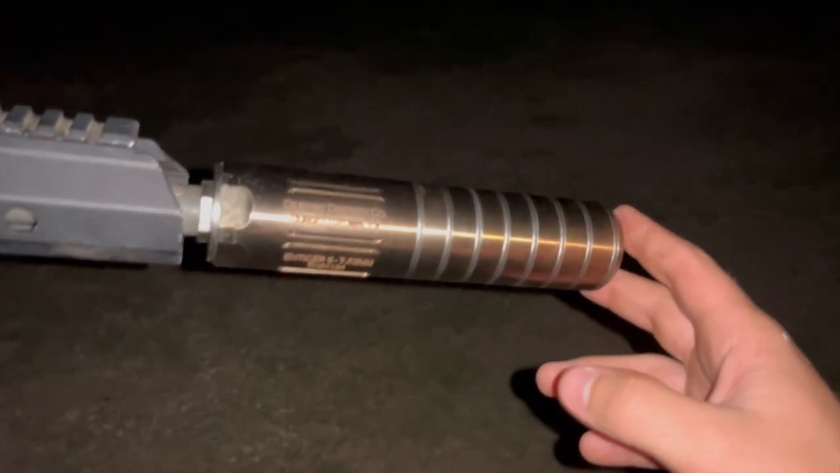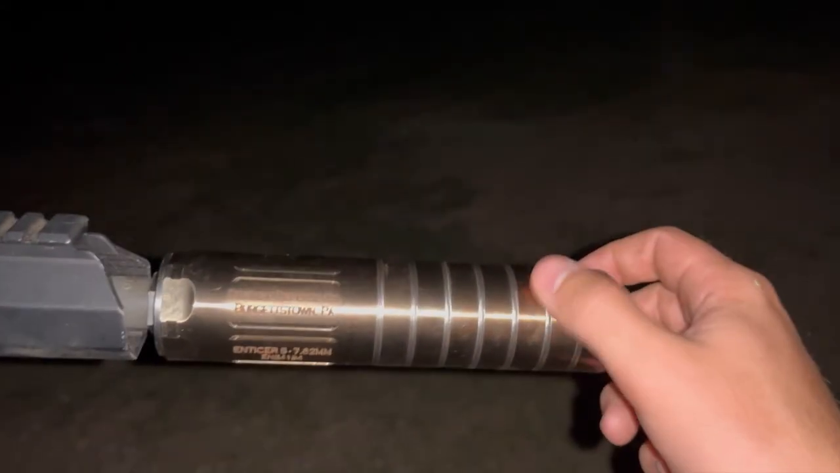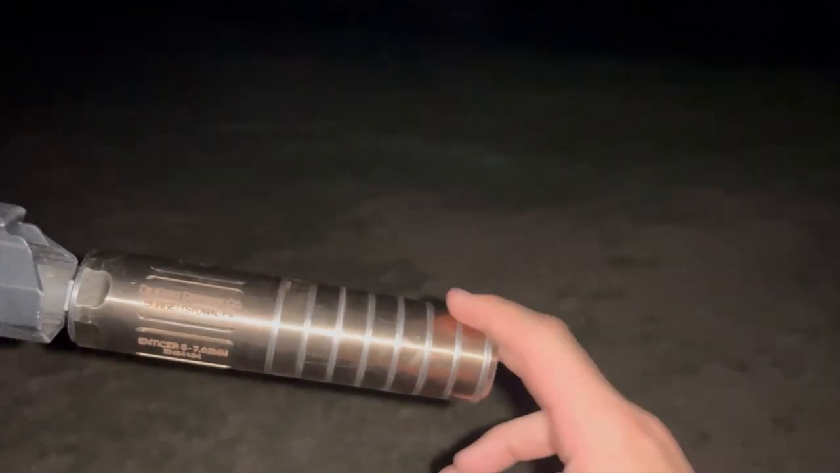But now back to the can. Like I said, it's a Diligent Defense Enticer S. I was hoping to get it in matte black, but all the store I went to had was this unfinished metal, which I was kind of disappointed at first, but it's kind of grown on me lately. In pictures it almost looks golden, and during the daytime it looks like a real flashy bronze color. So it's kind of unique.